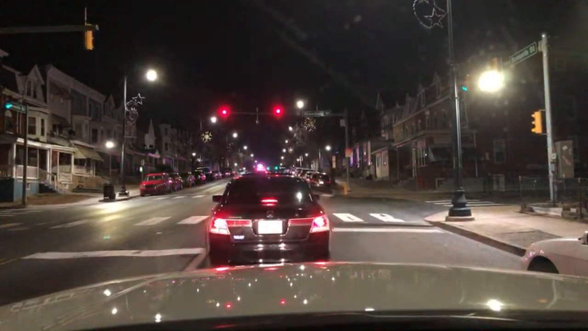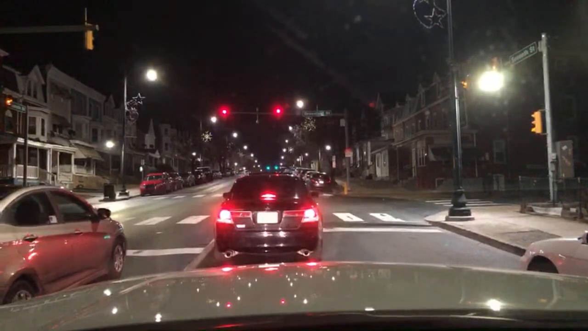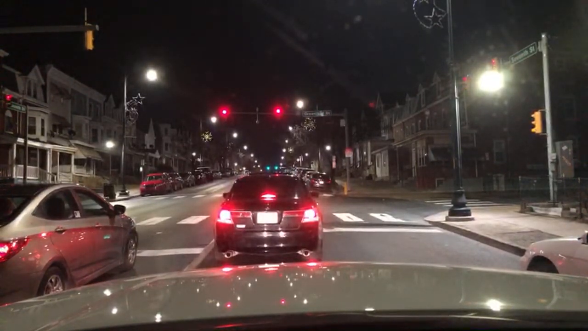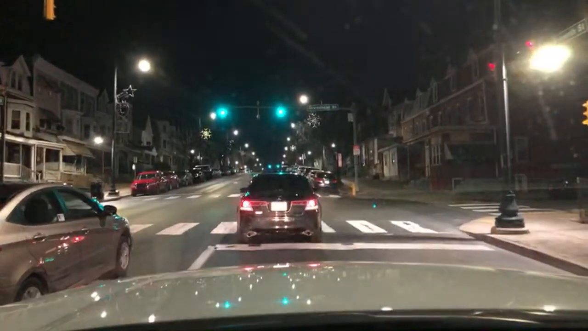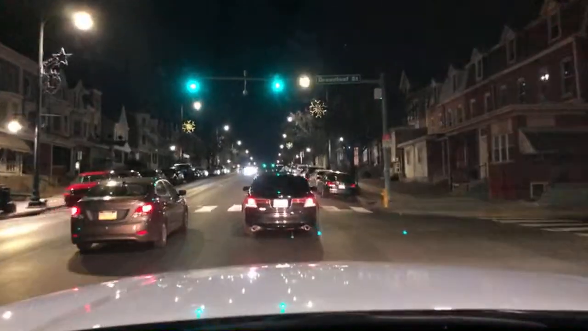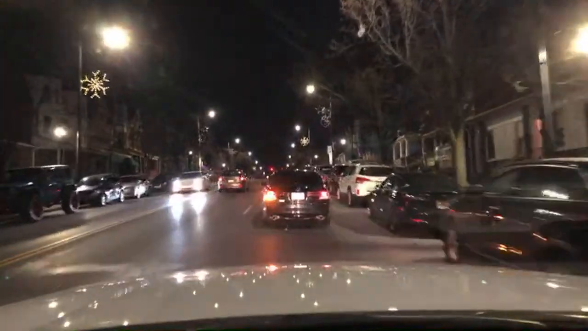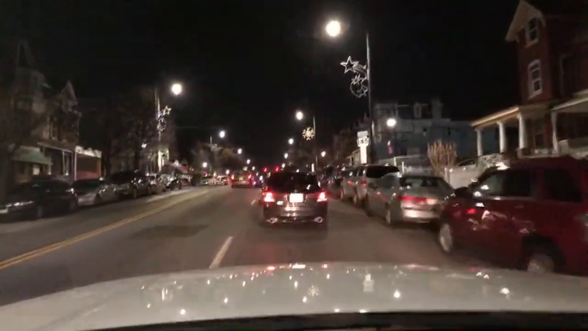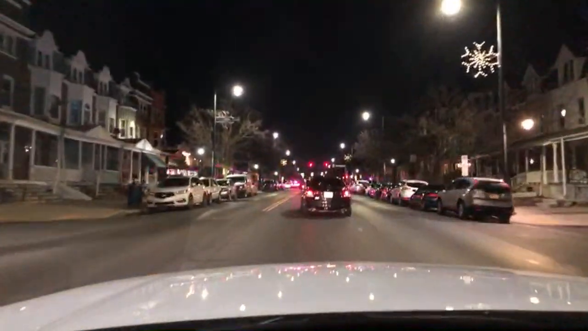Oh man, is he pulling that car over, or is he? He must be pulling somebody over. Oh, somebody must have ran this red light. I didn't even notice. Yeah, somebody must have ran the red light here when it was changing. Let's see if he's pulling somebody over, or is he going to the overdose? Nah, he got somebody. Oh yeah, he has somebody. About time they catch him.